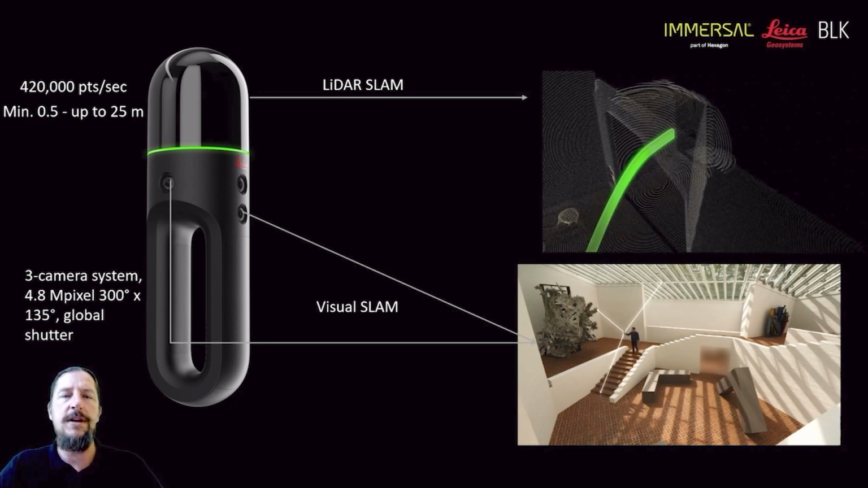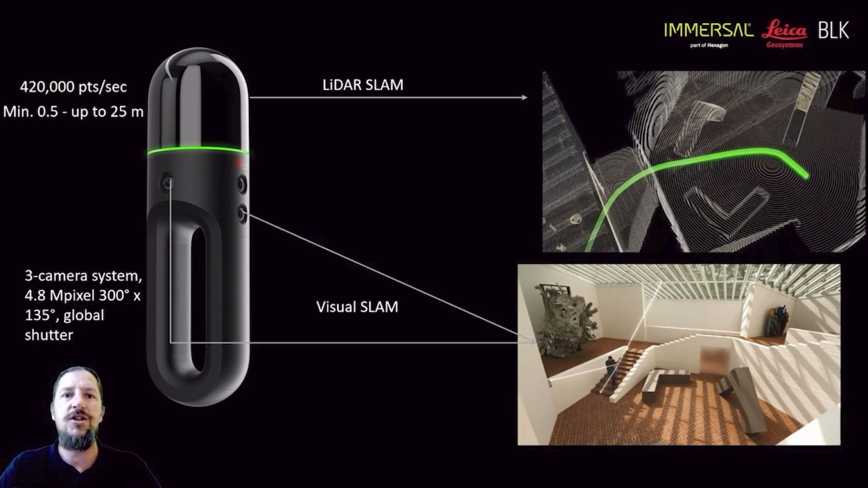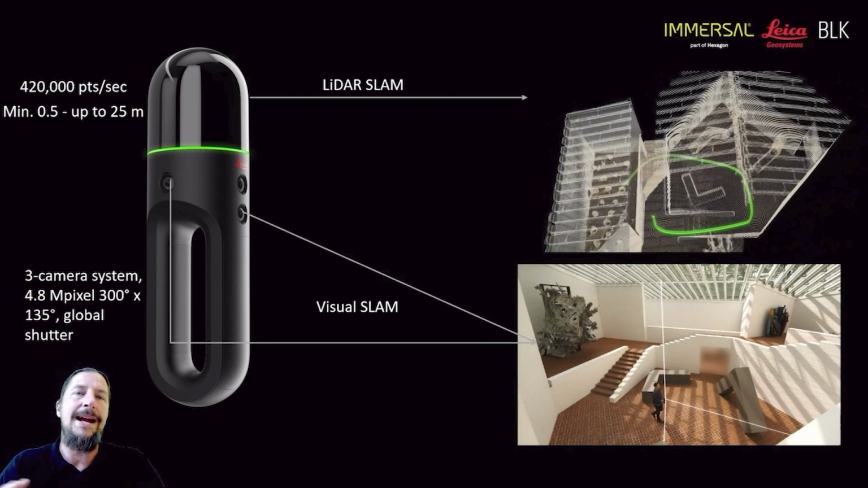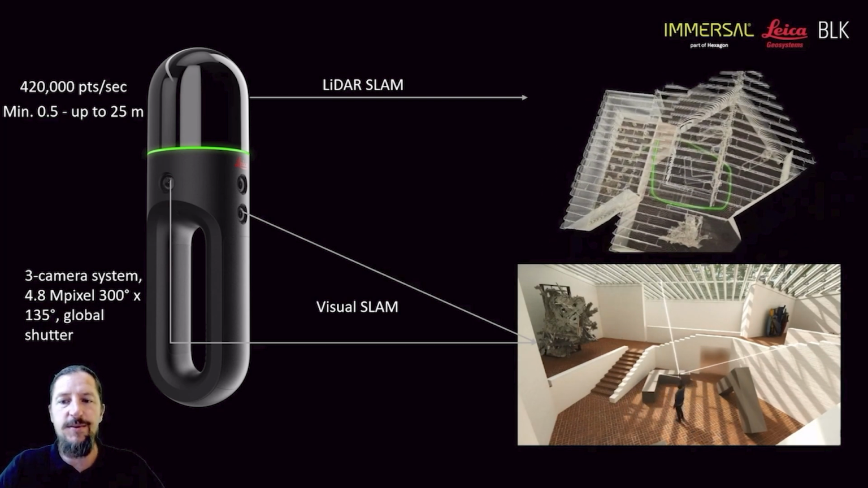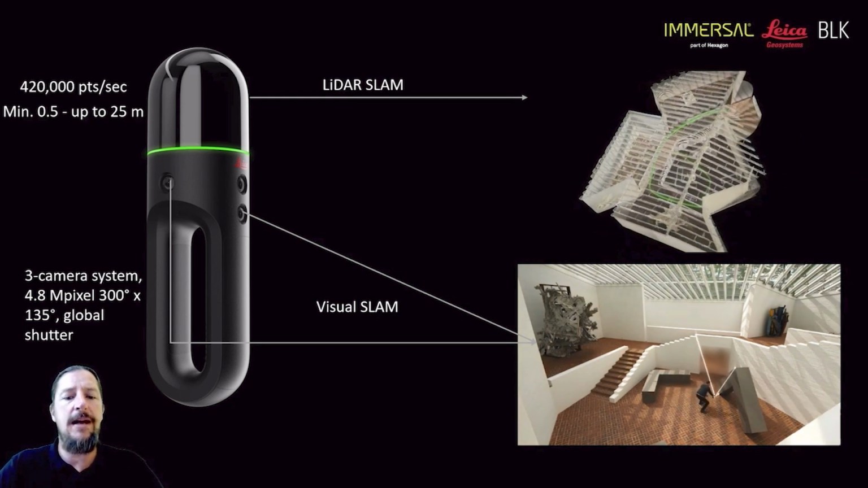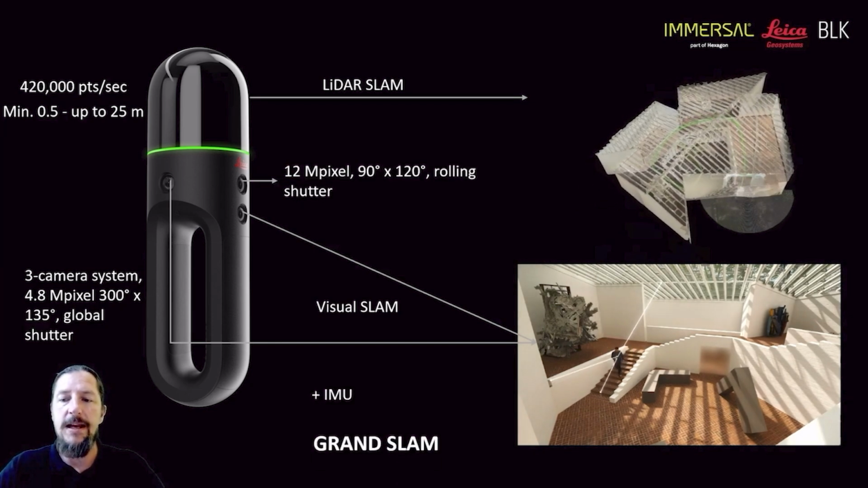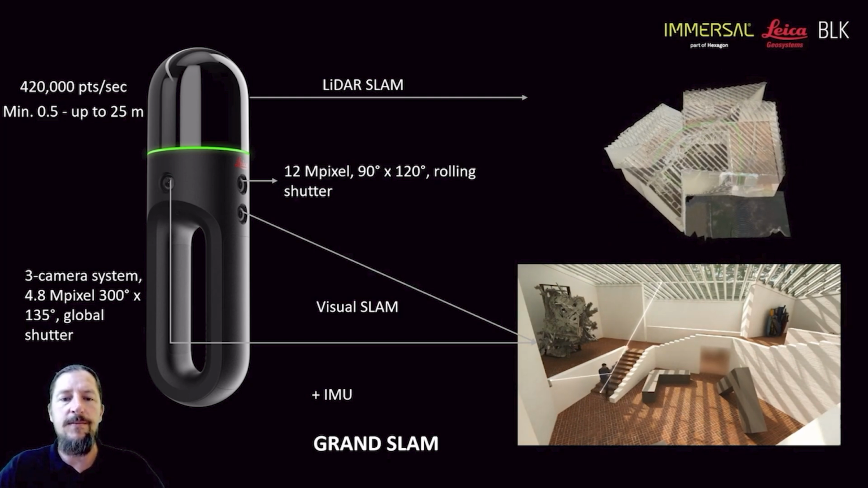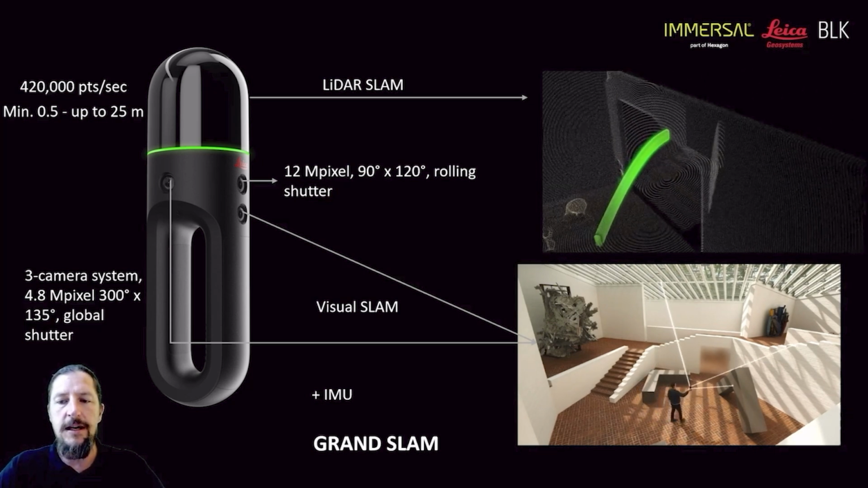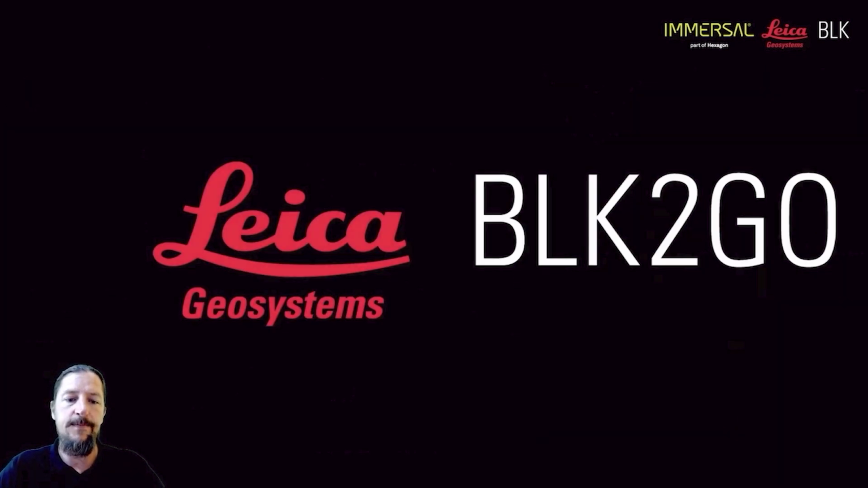Together with that, we've got the 3 cameras on the side and one in the front. So the 3 cameras together take pictures every single second, and it evaluates through the means of AI where it is and triangulates itself to that specific position. So these 2 SLAM systems, the LiDAR SLAM and the visual SLAM with the IMU, give us what we call Grand SLAM. And that is the market leading SLAM technology that we incorporate into these types of systems. So it gives you the flexibility to just walk through an environment and capture that in 3D.